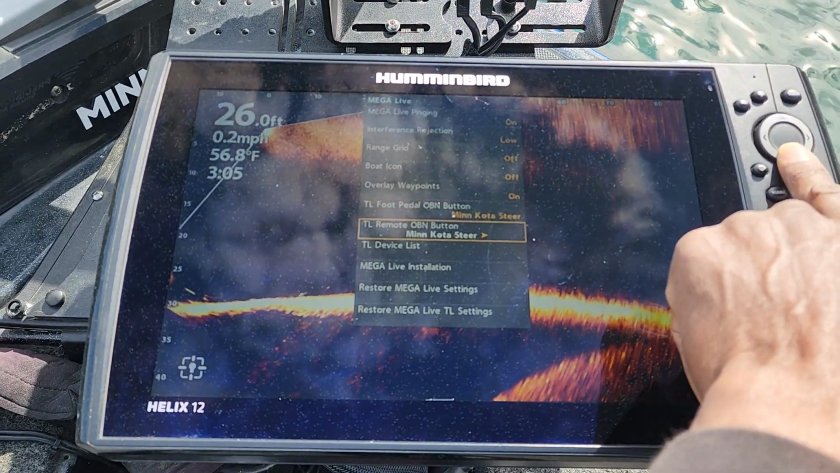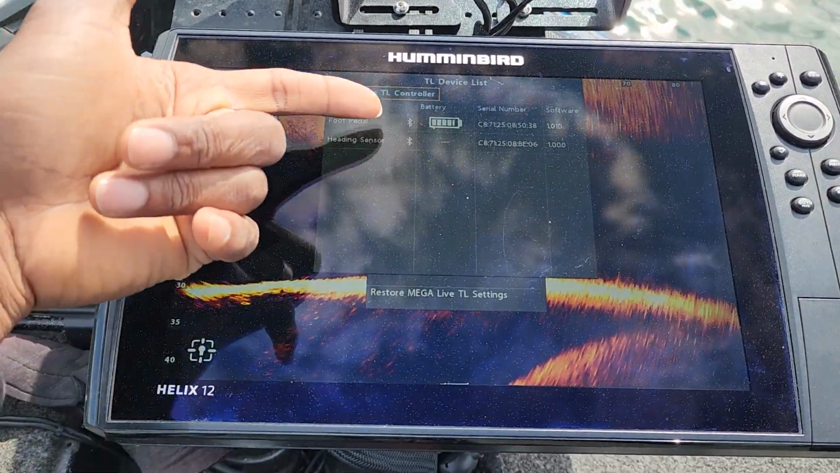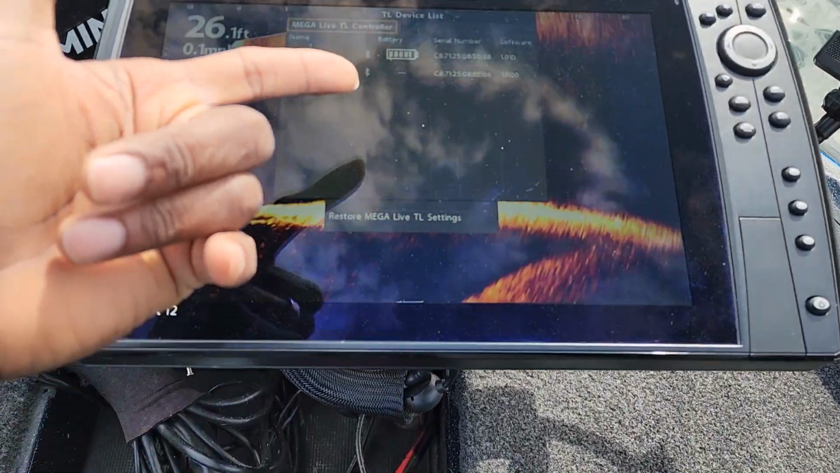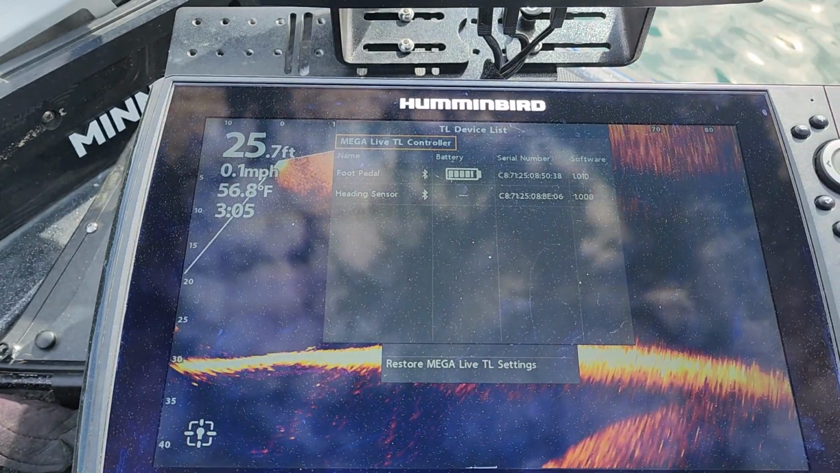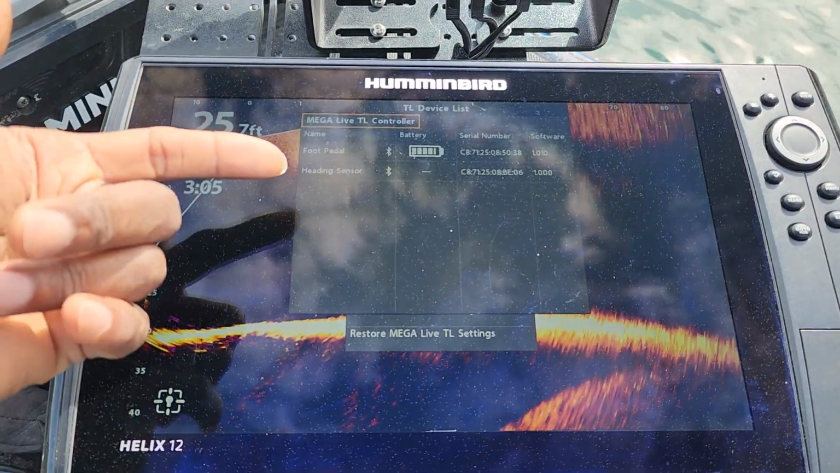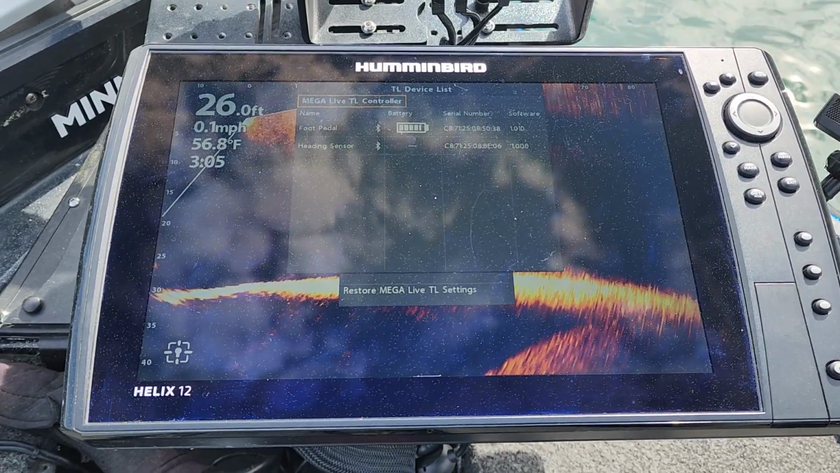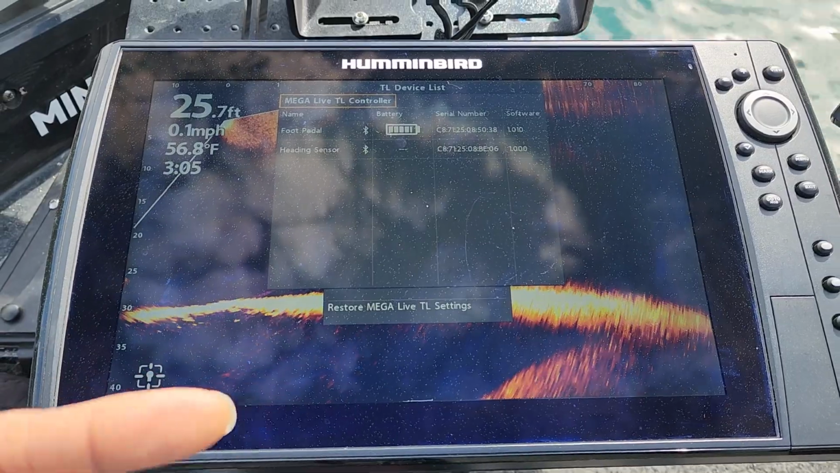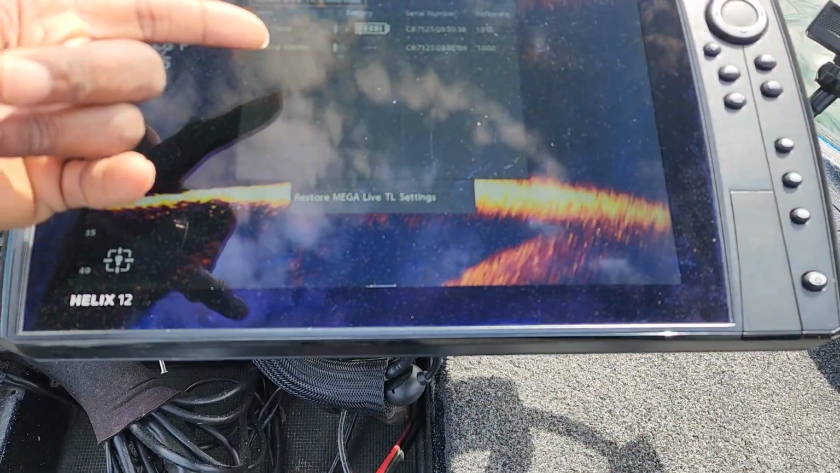So now let's head down to device list, and this just gives you a readout of your foot pedal. This does have a battery in there, and this gives you that battery power that you have left on that unit. So to kind of give you an indication where you may need to change the battery. And it is always a good thing to keep, I would say, at least 2 extra batteries on your boat, because you never know. You don't want to be in a tournament situation or just out on the water enjoying yourself and then that battery goes down on you.